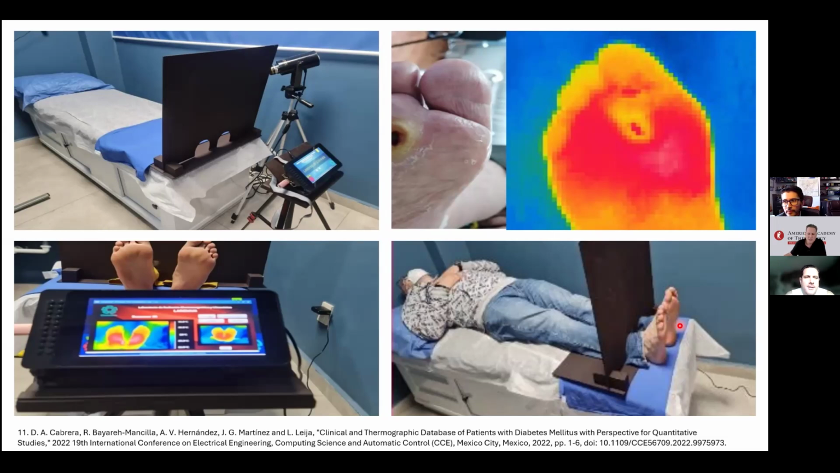Hi, morning. Congratulations, Rafael, for all your work. It's amazing. Everybody working in thermography, thermology, imaging, I think it is futuristic for the next 20 years. And for your work, it's amazing. One question for your